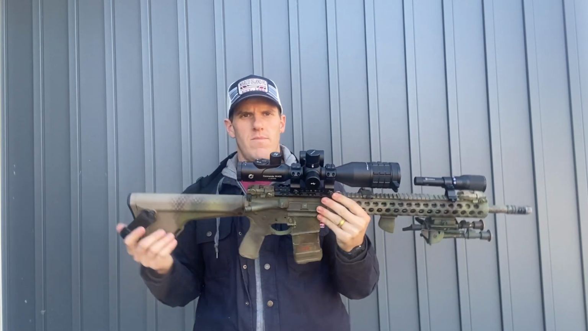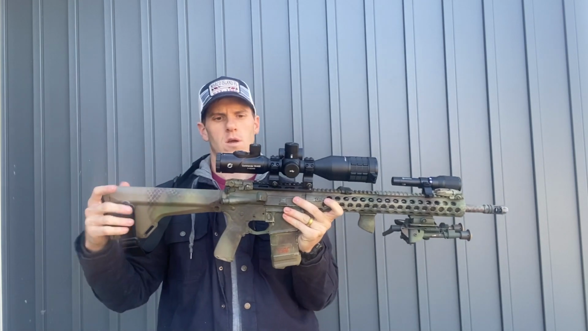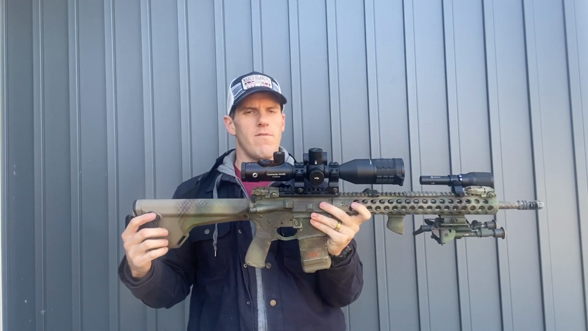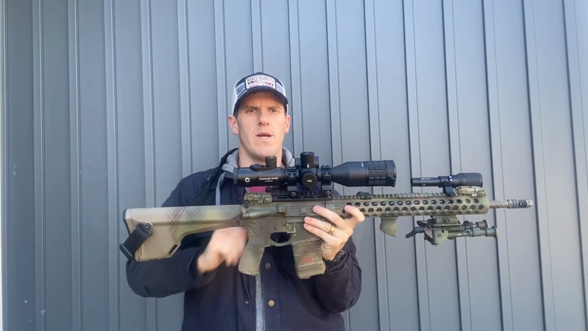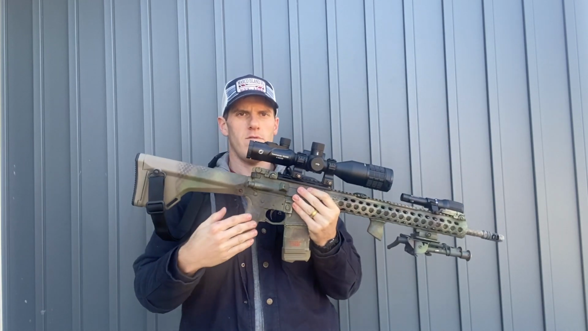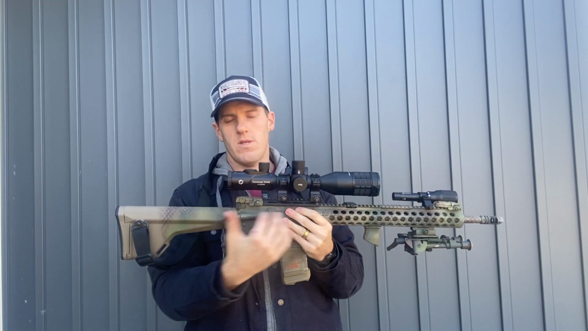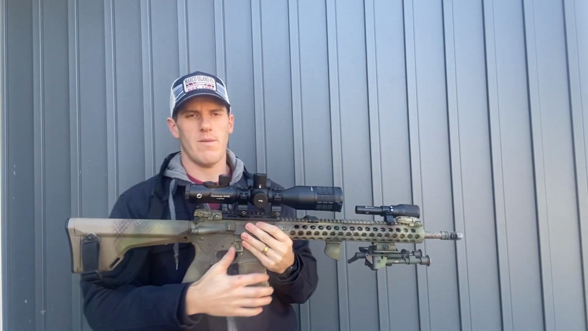Like this rifle, this is one of my frontline, top three or four rifles. So this scope is probably not going to live here. I just don't want to tie down this rifle to this role right here. If you had maybe a dedicated upper you wanted to put it on, that'd be great.